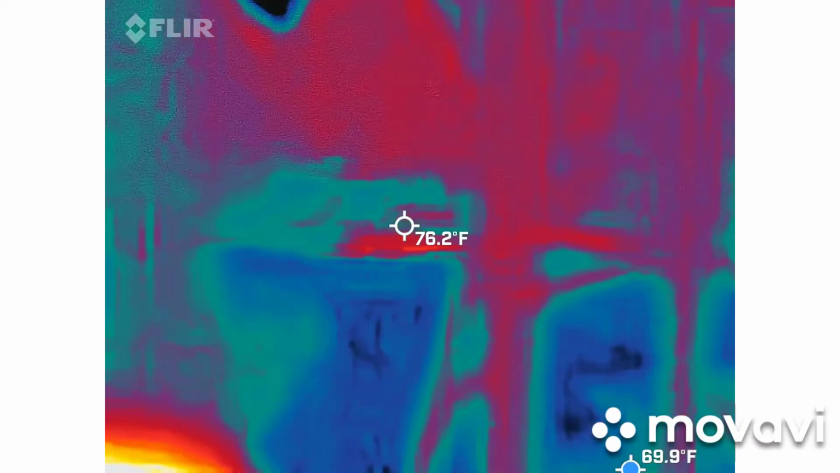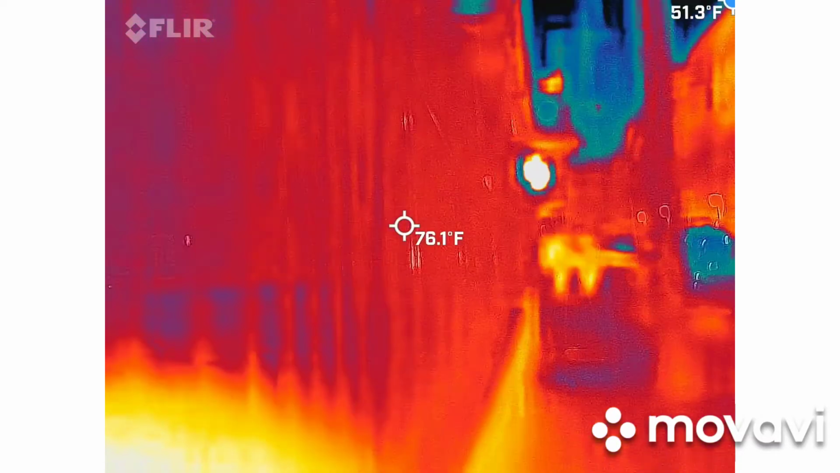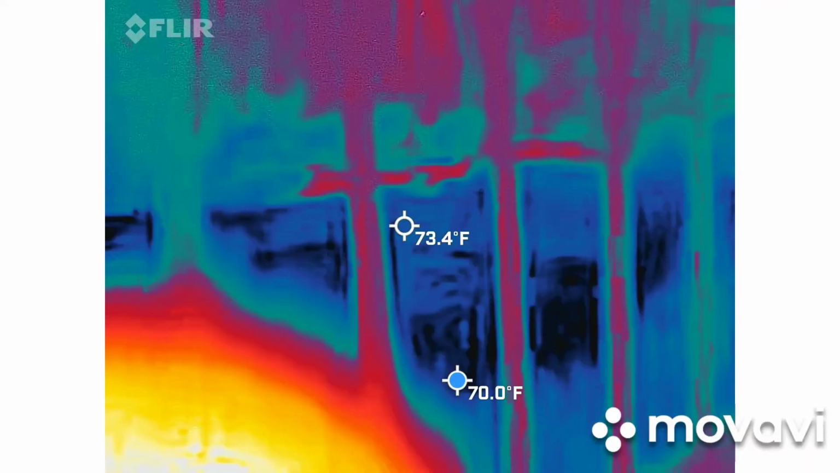It's a camera. It's attached to the camera. That's cool. Like a heat signature thing? Yeah. That's awesome.